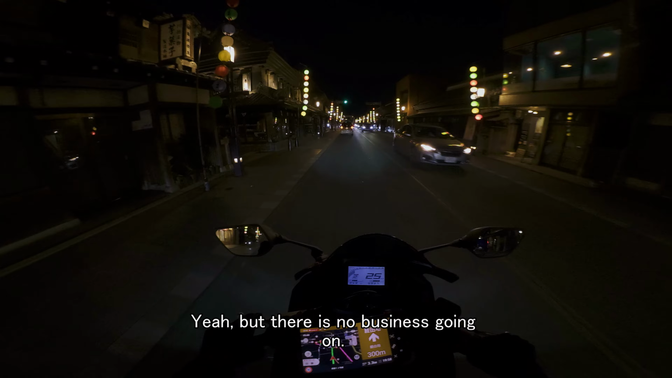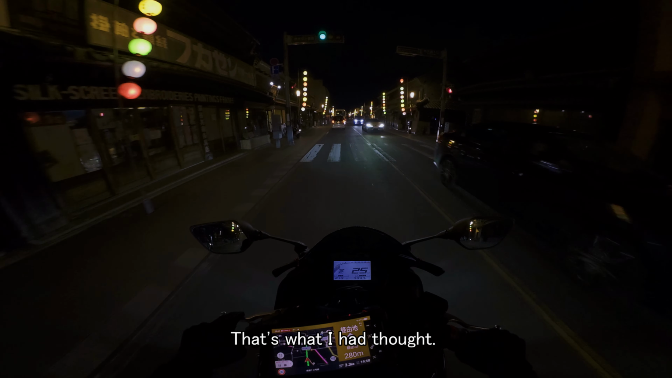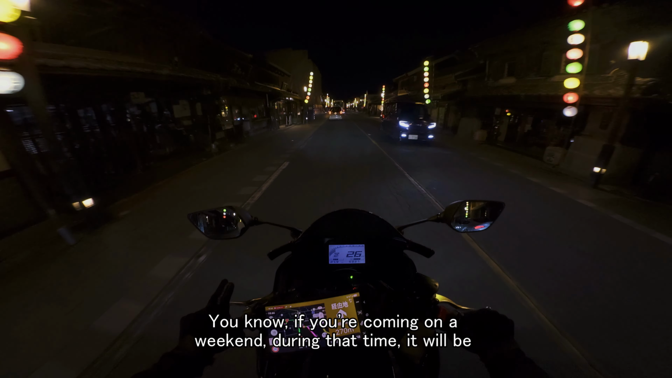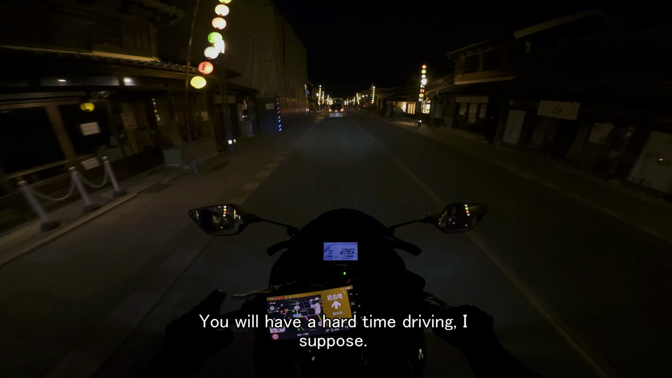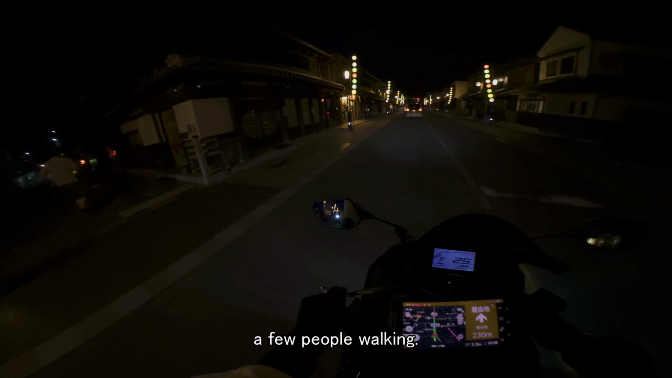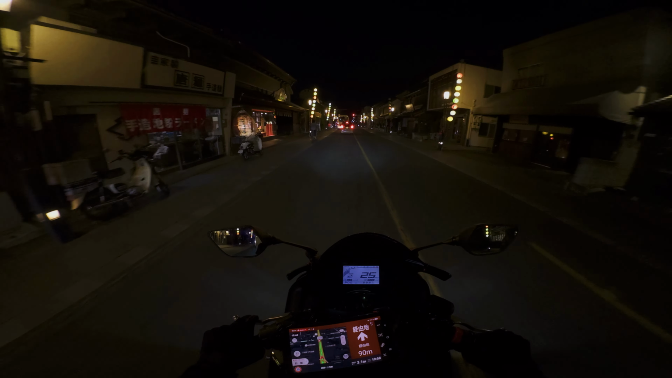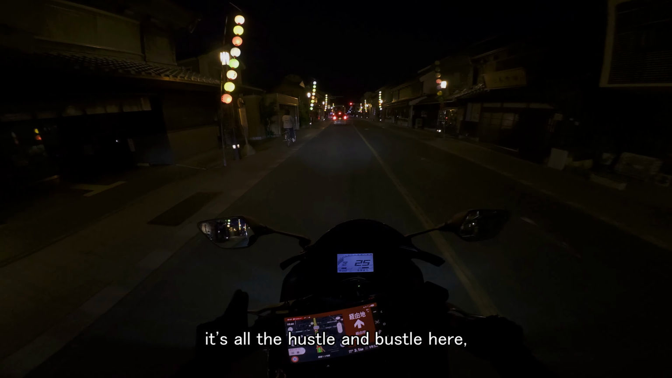Yeah, but there is no business going on. All the shops are closed already. That's what I thought. If you come here on a weekend during that time, it will be packed with people. You will have a hard time driving, I suppose. But now it's just a few people walking. So yeah, during the day it's all the hustle and bustle here.